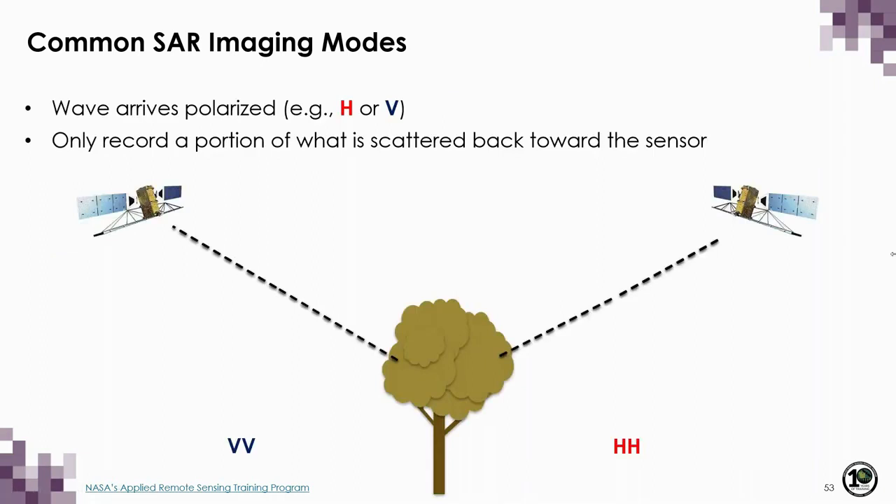Now, what is transmitted by the sensor is very closely controlled. So the wave that arrives at the target is fully polarized, say in the linear vertical or linear horizontal. But just because that's what's transmitted doesn't mean that's all that we will receive. Remember that linear and circular polarization are special cases, and that most often waves are elliptically polarized, meaning that they have both a vertical and horizontal component that are not 90 degrees out of phase and or differ in amplitude.